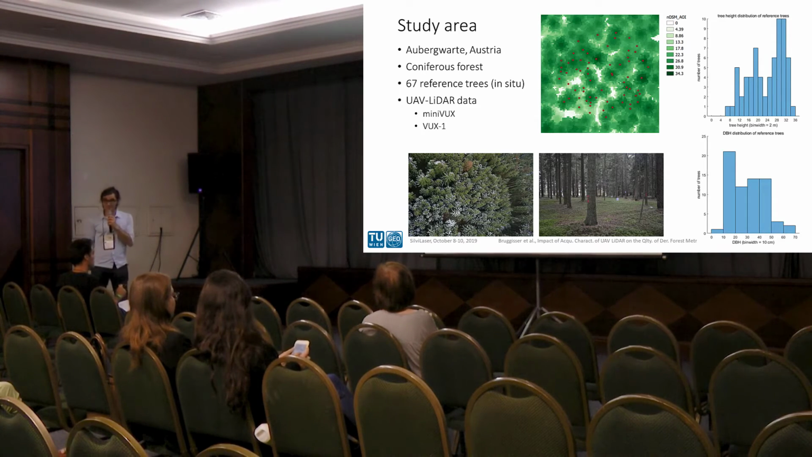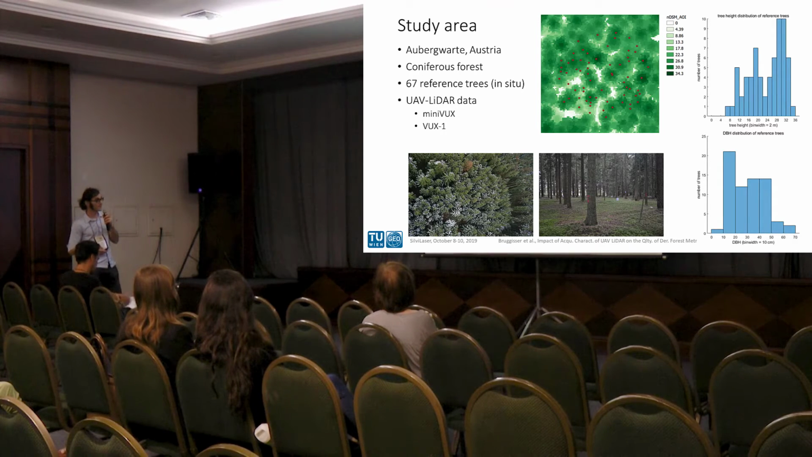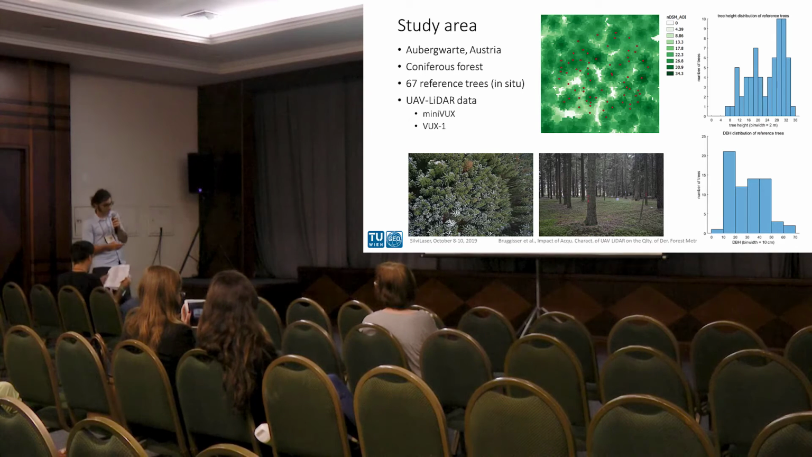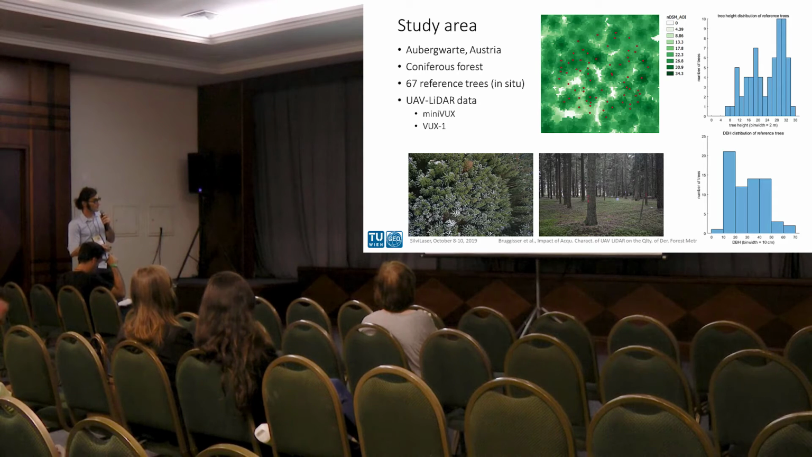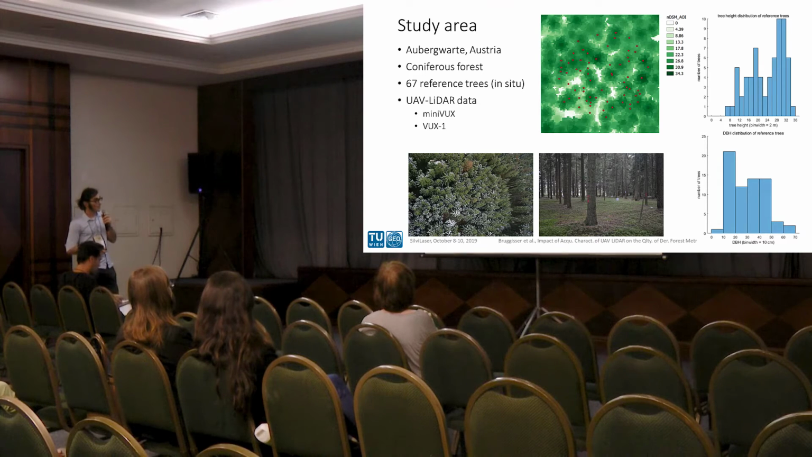I will also talk about UAV-LiDAR and the impact of the acquisition characteristics on the quality of derived forest metrics. So we use a study area consisting of a forest plot of about 20 meters radius, located at Aubergwarte in Austria. It's a coniferous forest. You see here the 67 reference trees with in situ measurements with total stations and calipers, overlaid over the canopy height model.